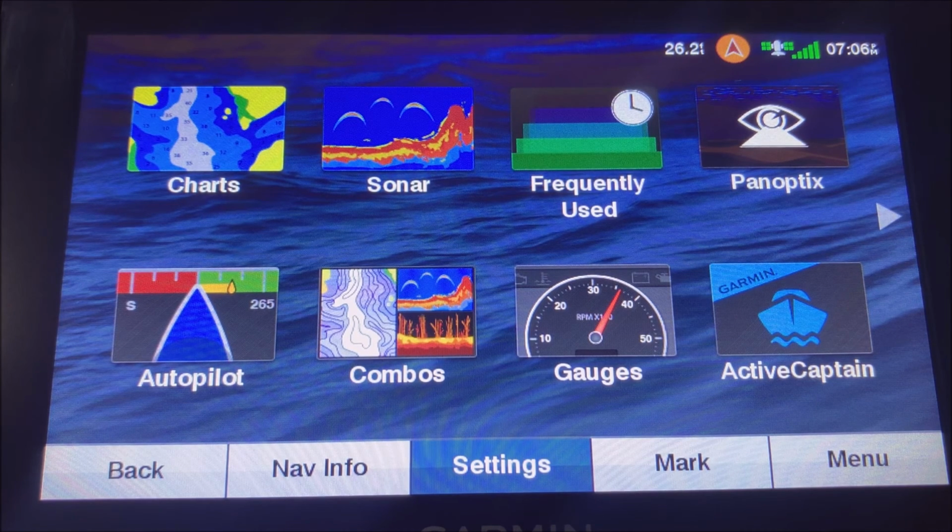Wanted to do another video on the 93 and 73 SV Garmins. This will also work with the 106 SV and a couple others like the 95 CV and that type of thing. They'll all have a few different features, but this will pretty much work with most of them.